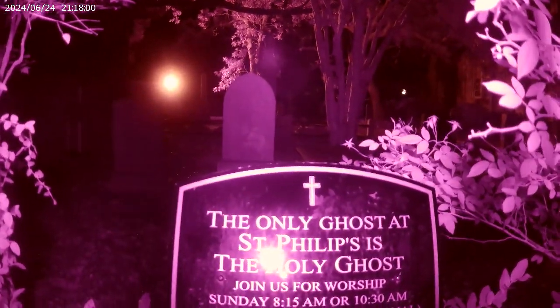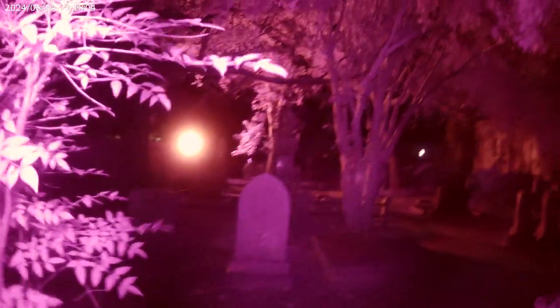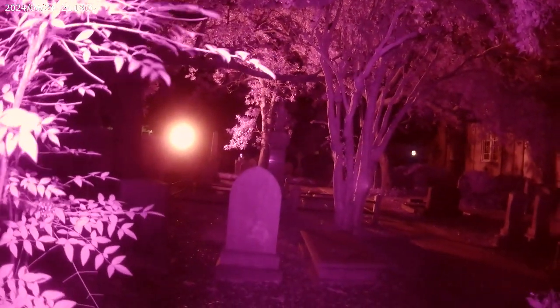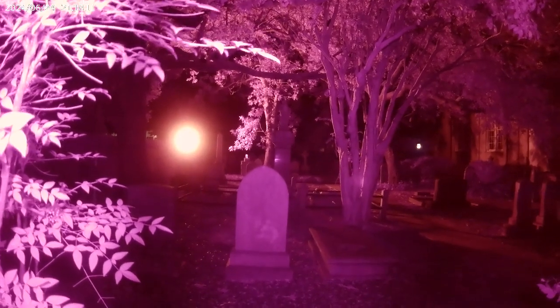So yeah, you want to raise your camera up a little bit. By the way, you see the light off to the left? The church put that there on purpose so people weren't up here trying to get the apparition again. But my camera cuts right through that light, so we have no light. Yeah, that weak light right there.